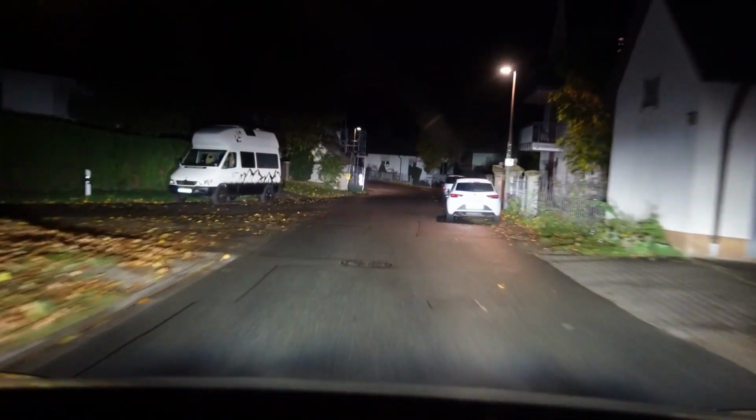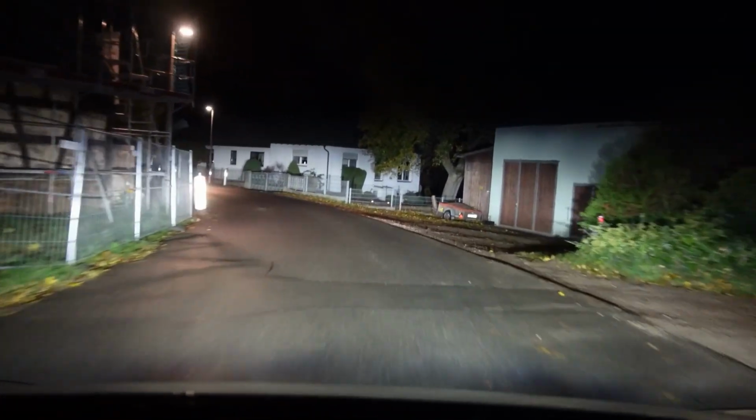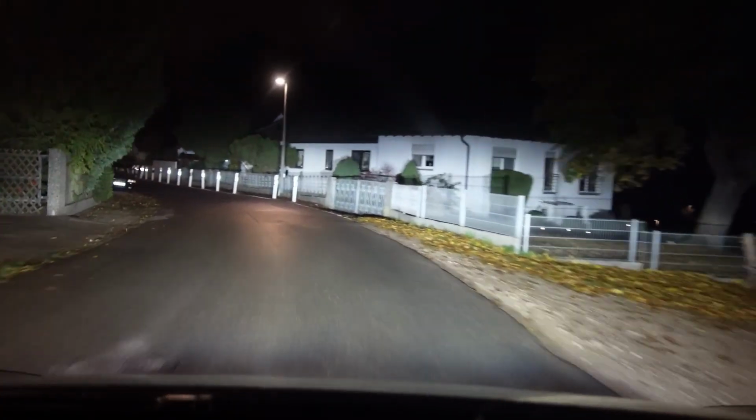My Model Y definitely has more problems there, especially on the highway, but also here on this road, it just works really better, especially more proactively, so something was definitely improved there.